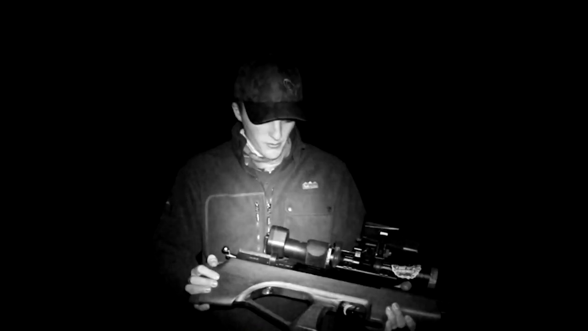Now I've been told by the gamekeeper that it's a real hot spot in there for rats, so we're just going to go in there and see if we can mop a few up. It's a really still night, nice and warm. About 6 degrees, so compared to the weather that we've had, it's a lot nicer, and that's very welcome. So we're going to see if we can put this little bullpup to good use.